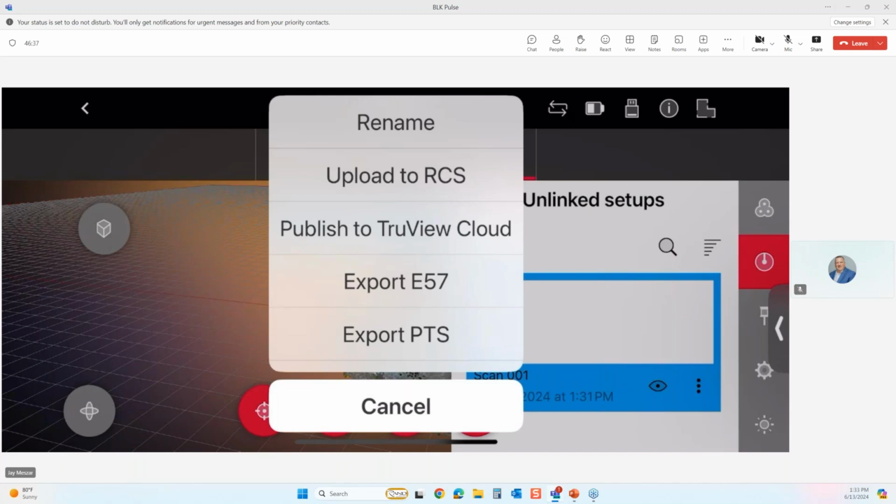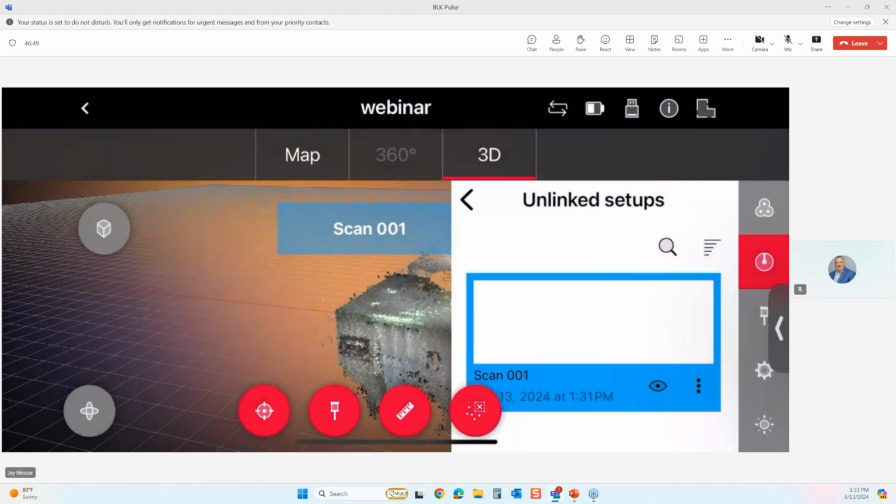And if you've ever seen the Matterport device where they have that dollhouse view, we can get a dollhouse view on Reality Cloud Studio as well. So something to think about.